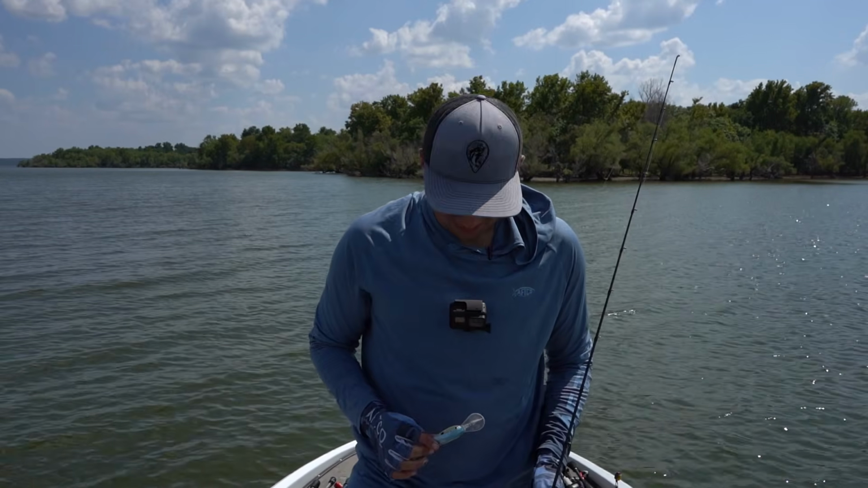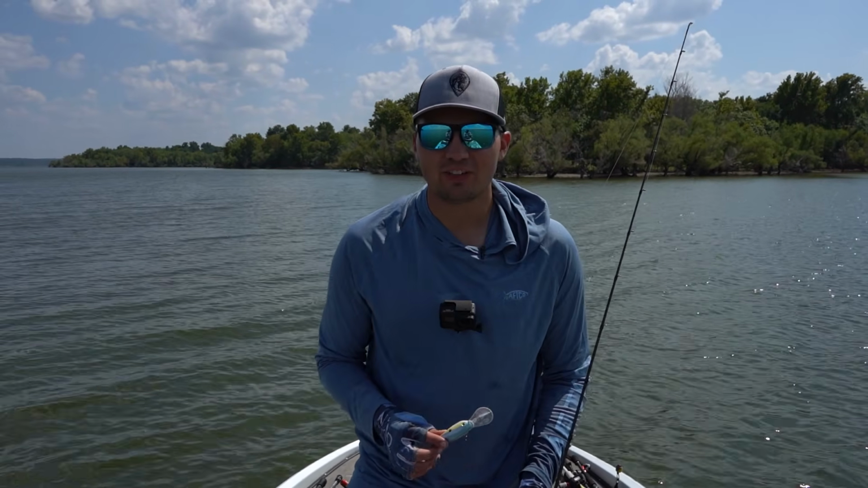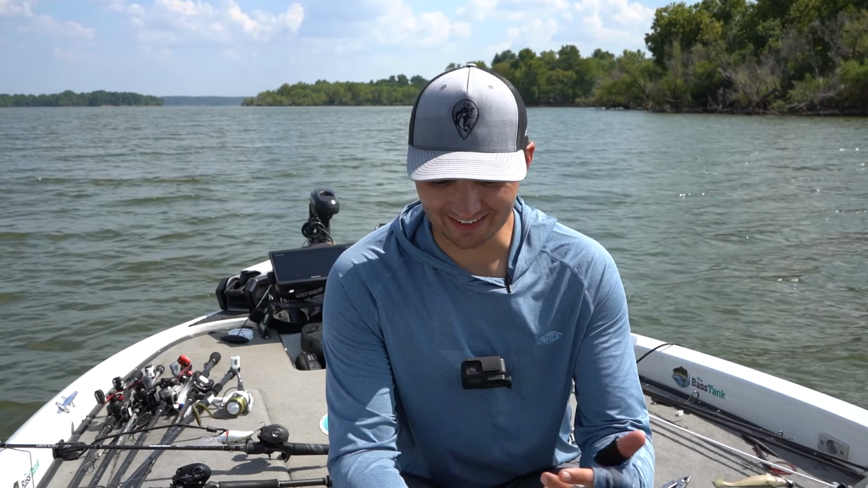That is absolutely awesome though. Let's do a quick recap of the day. Before we do that, let me see if I can catch another fish, and I'll see you guys in a second. 15 pounds, 13 ounces. We completed the challenge, and that's actually the exact same weight I had on Beaver Lake in another Catch 15